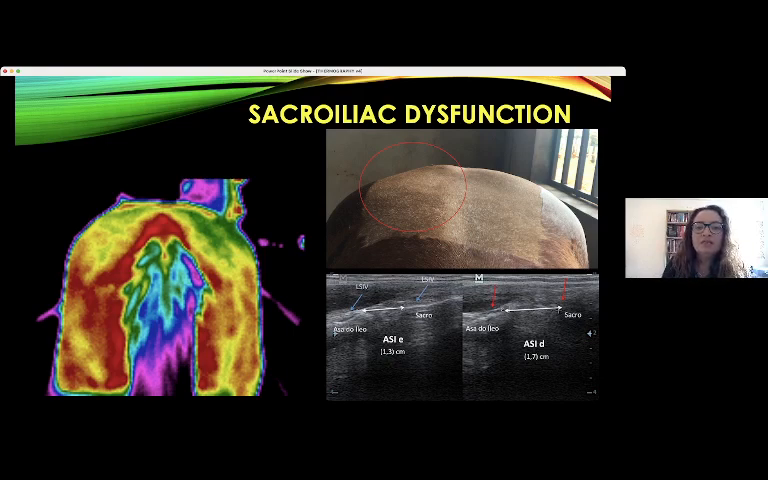You can see in this image the decreased perfusion in the right pelvic limb. And it's interesting to see that these muscles also had hypertrophy.